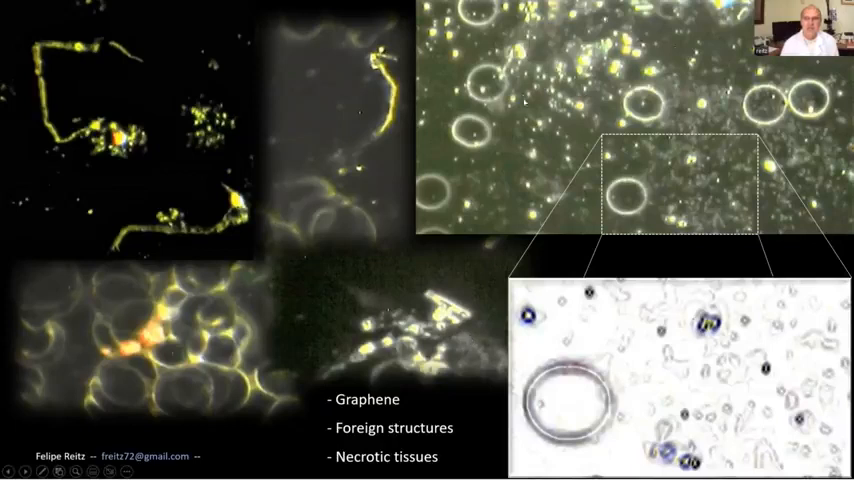What is this? What are we looking at here? Okay, this is one of my favorite images because you can see the red blood cells up there. You can see the rounded red blood cells, and you can see exactly that square that is there. Those little dots, kind of gray dots, in comparison to the red blood cell.